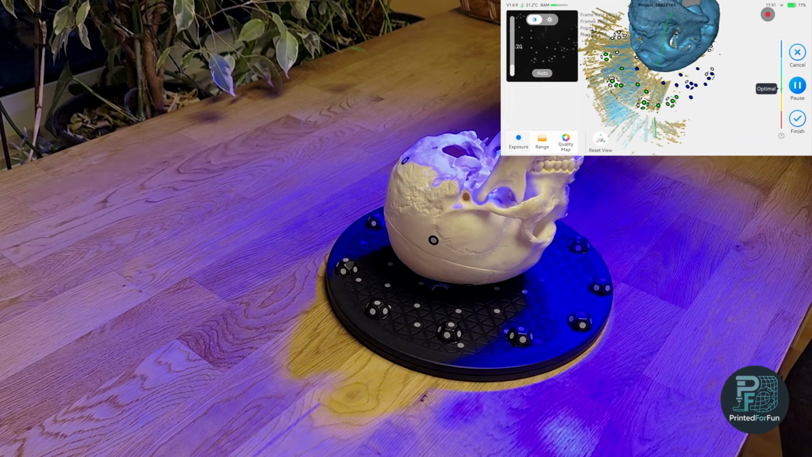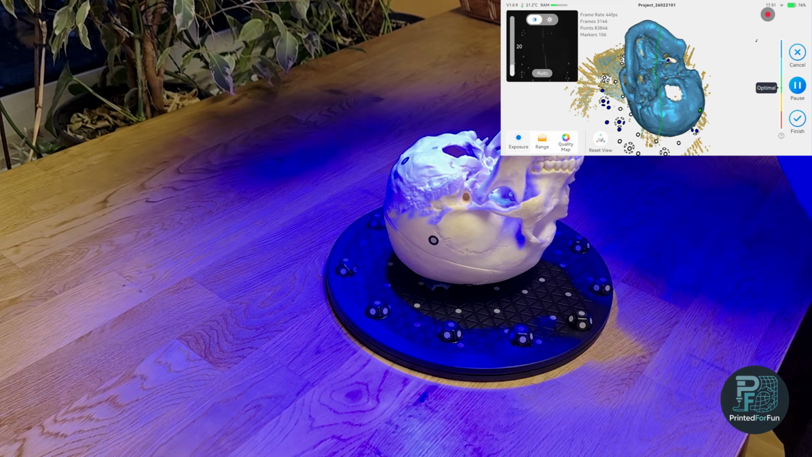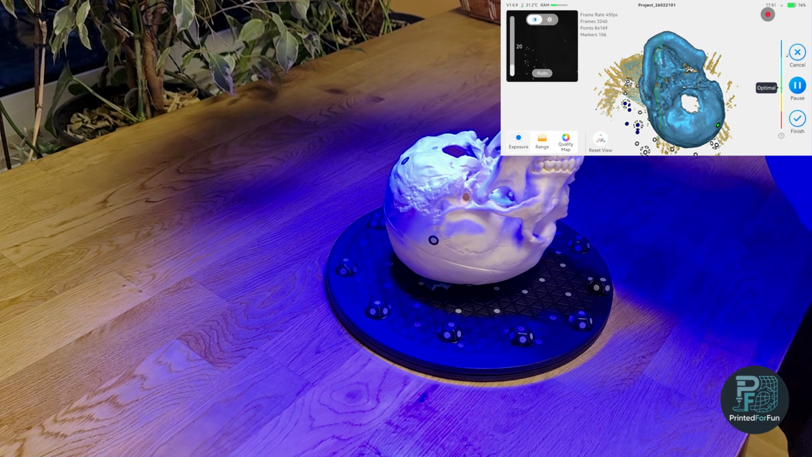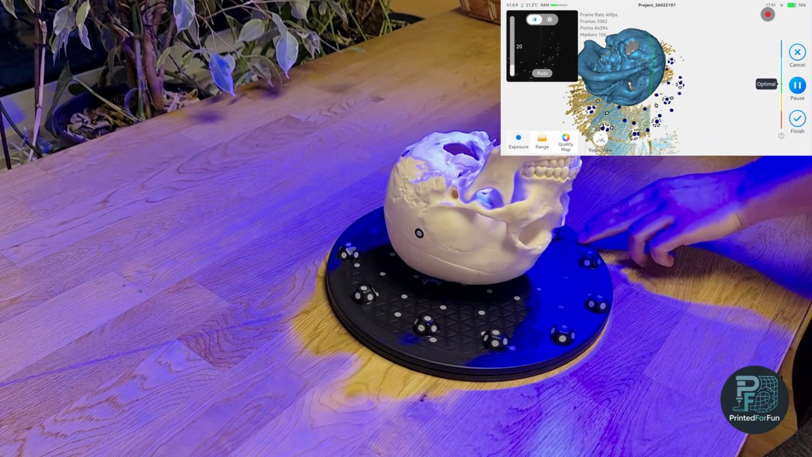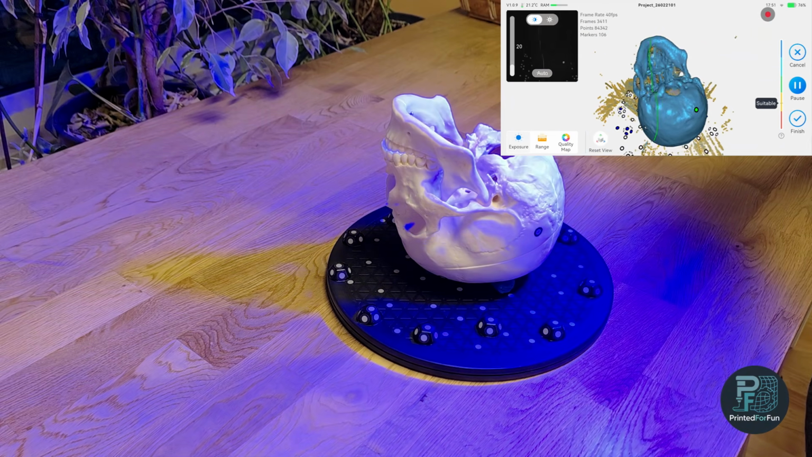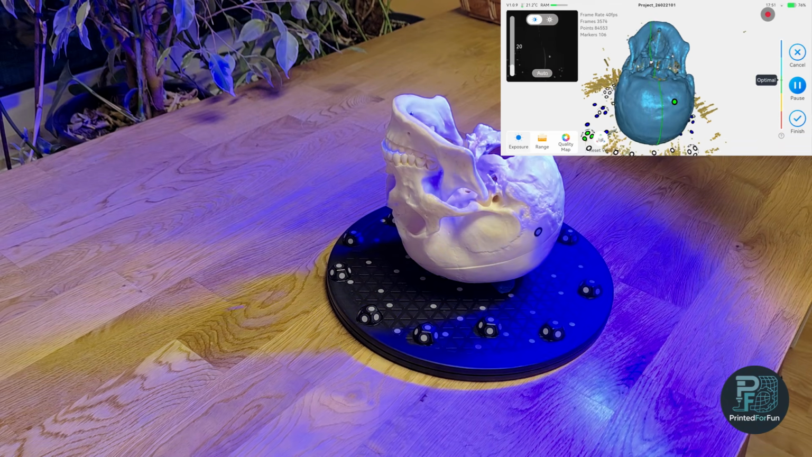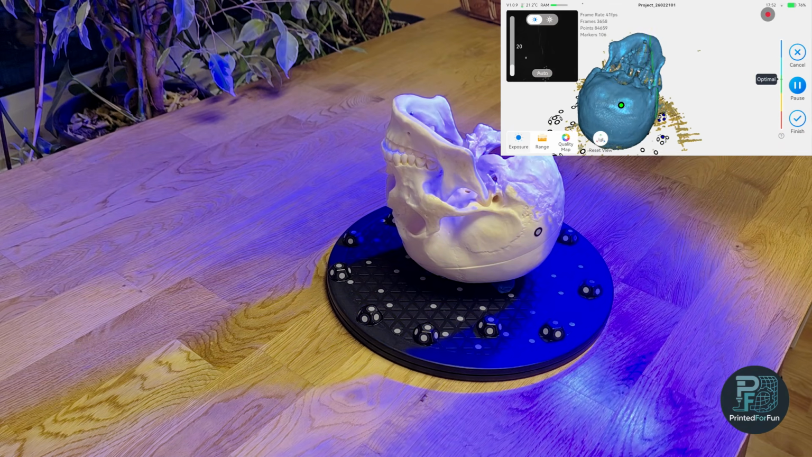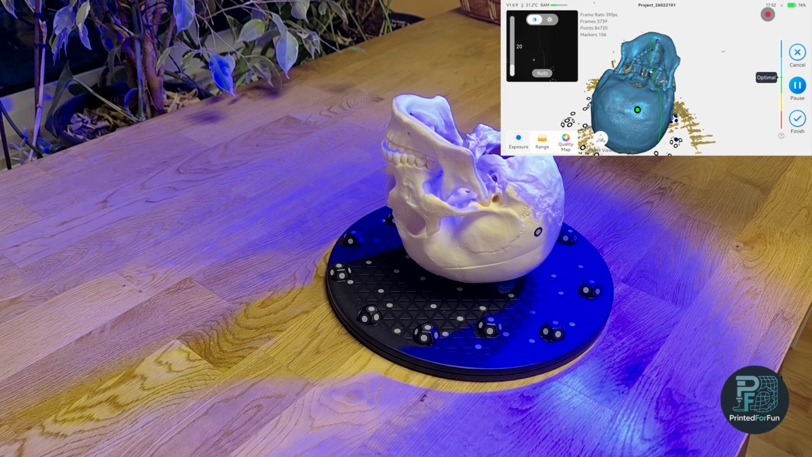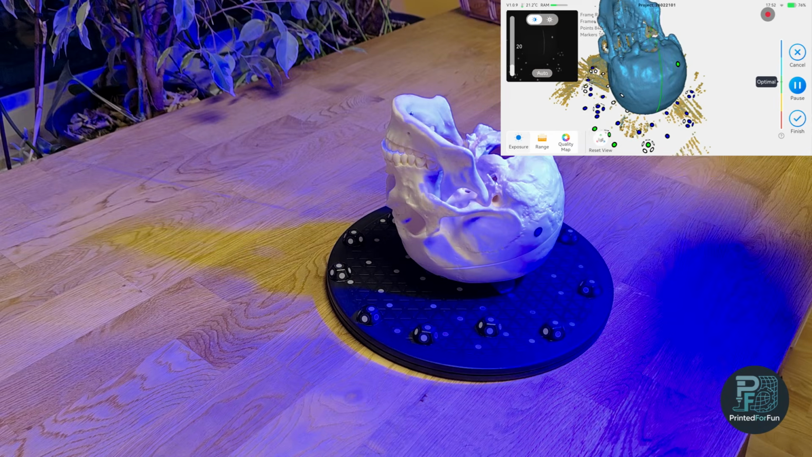And just like this, I think I'm nearly finished. So maybe let's try to capture now the space right between, or right here at the top of the mandibular. There is like a metal spring that connects the upper and lower jaw.